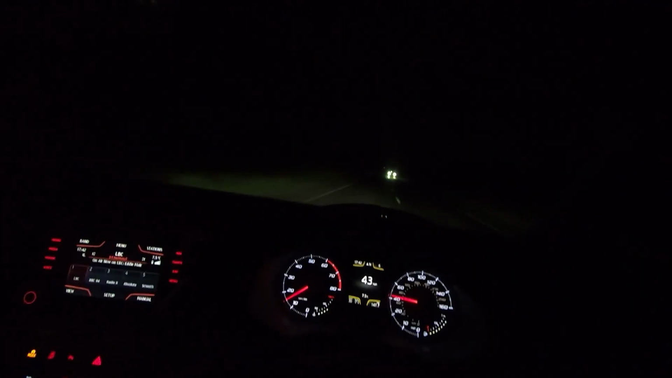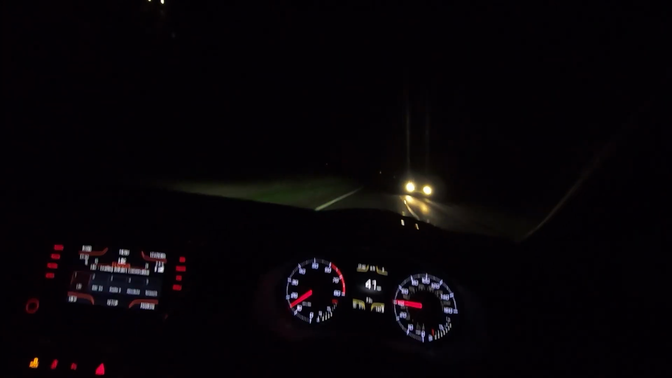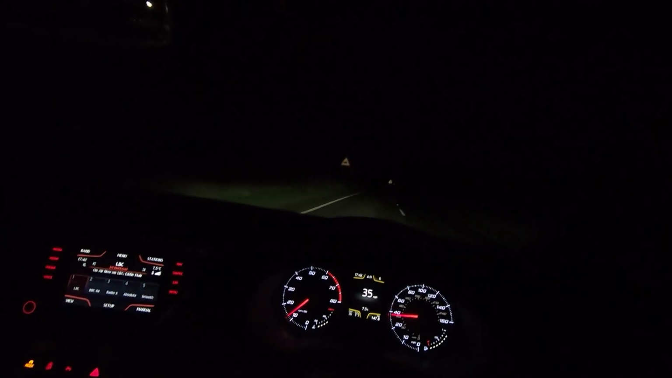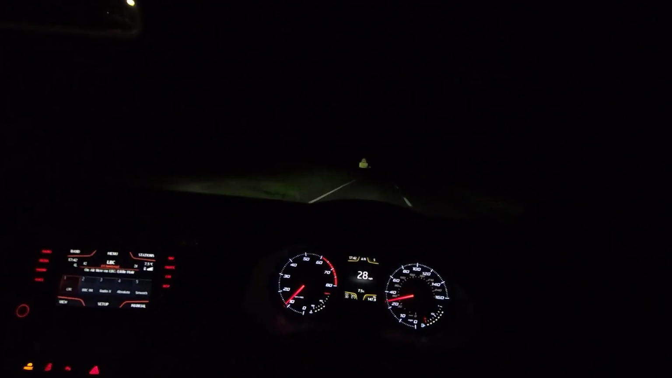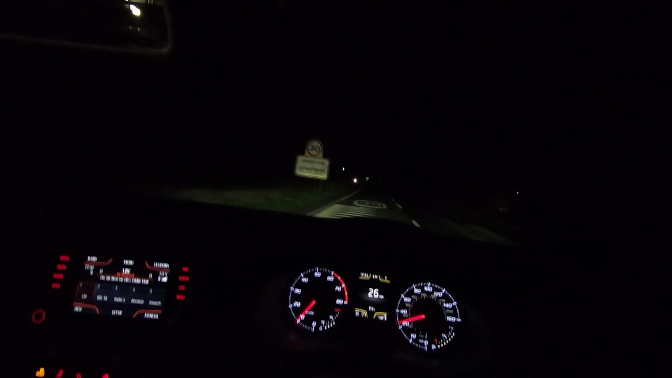But if you do see an animal in the distance, and you'll see their eyes, they look like lights, they glow in the dark when your lights reflect off them. If you see an animal in the distance, slow down for it. Don't keep your speed up, because that animal may stay still when you are far away from it. But as soon as you get close to it, it may suddenly be startled from the noise of your engine and run in front of you.